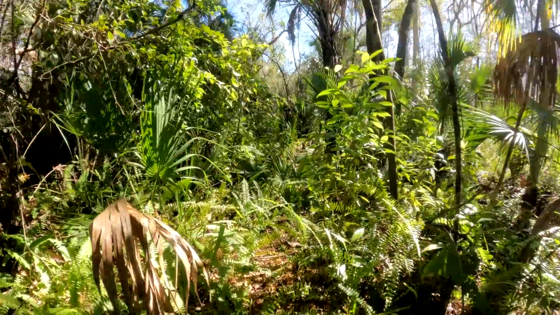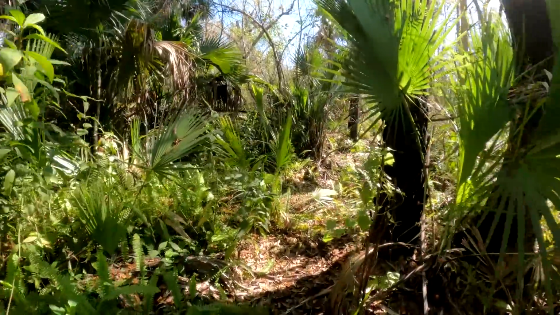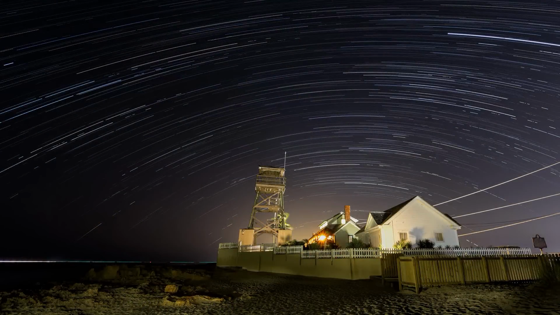So that was a lot of fun and different. It's a very technical form of photography. So I got into doing that, and then you can do some nightscape photography where you can kind of blend in Milky Way pictures or star trail pictures into foregrounds, and that was a lot of fun.